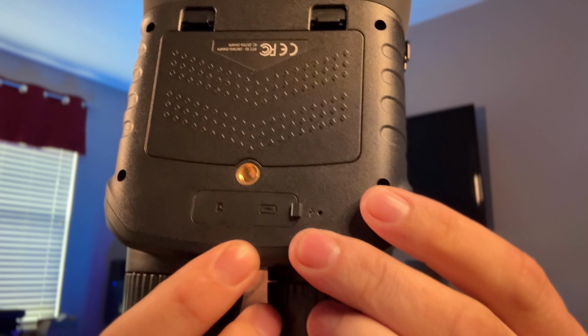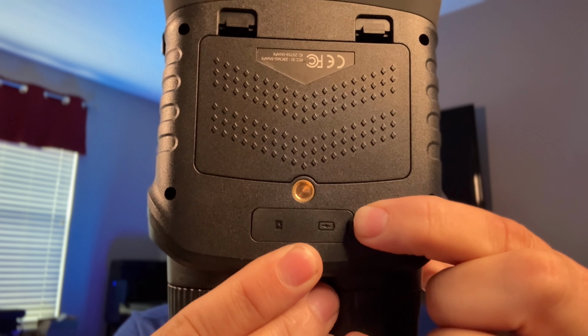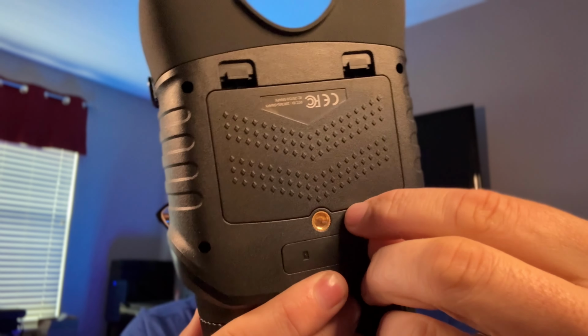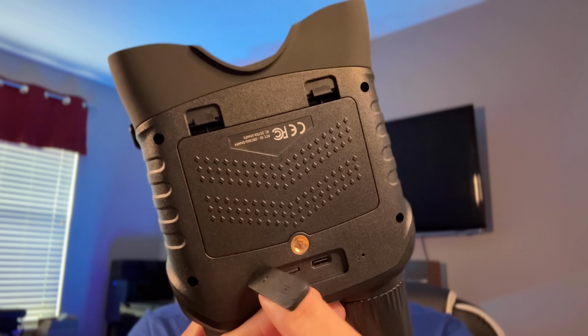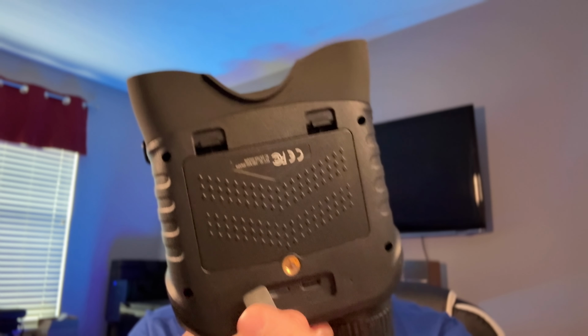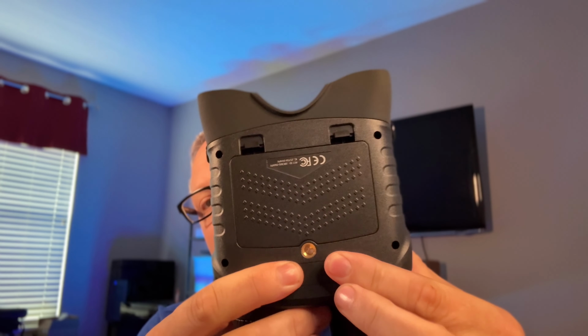Also on the bottom here, you're going to notice this little panel that's basically meant to be waterproofed, right? So you've got a battery, which that's a USB-C plug. This does charge off USB-C like most electronics nowadays, which is pretty cool. And then that is your memory card. So again, mine has a 64 gig memory card in it. Super easy to just insert in there. But then you put this cover on, and then that helps keep it waterproof.